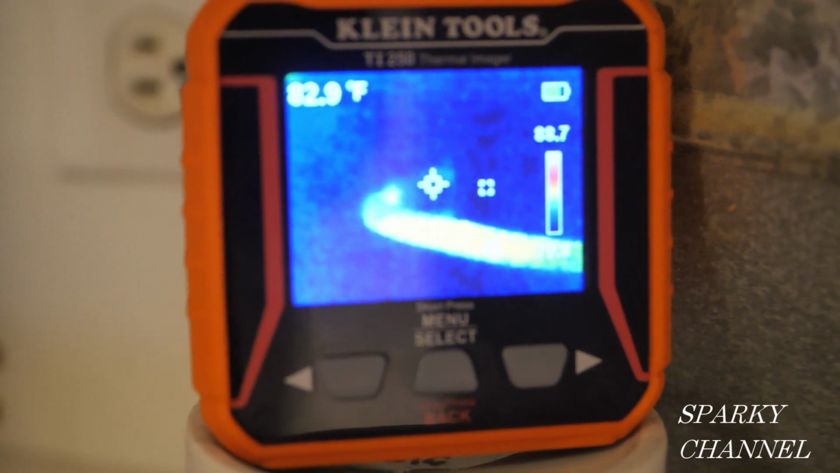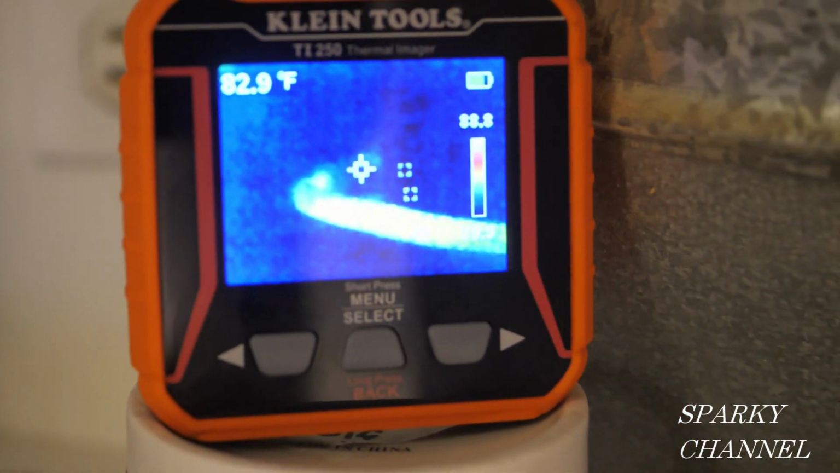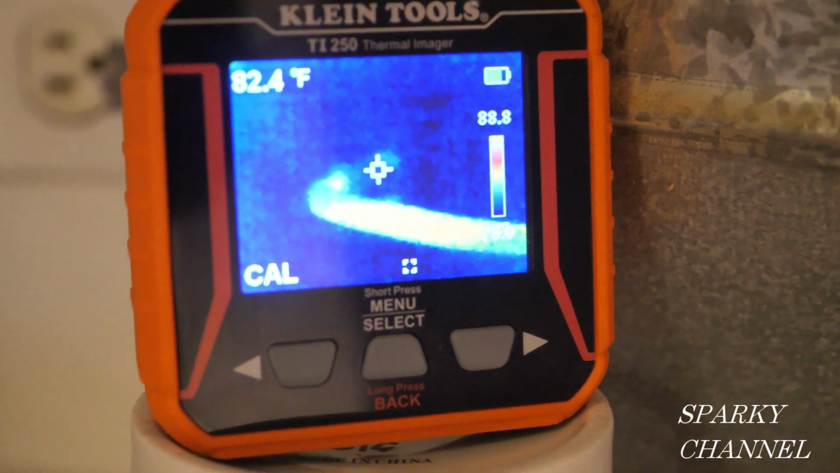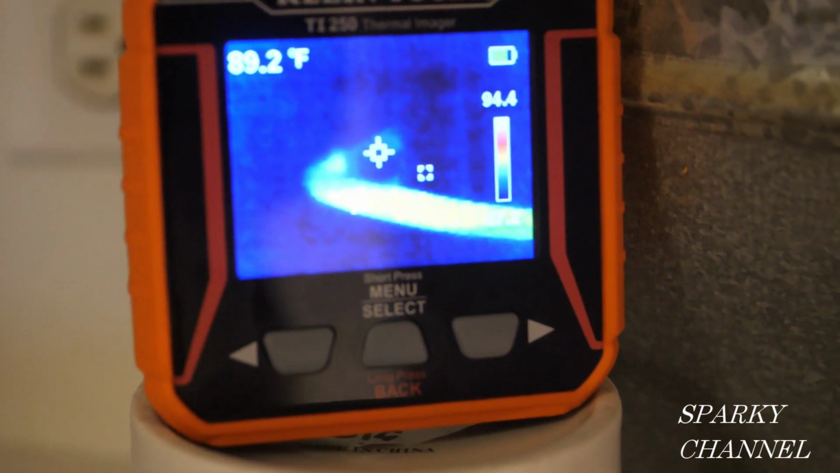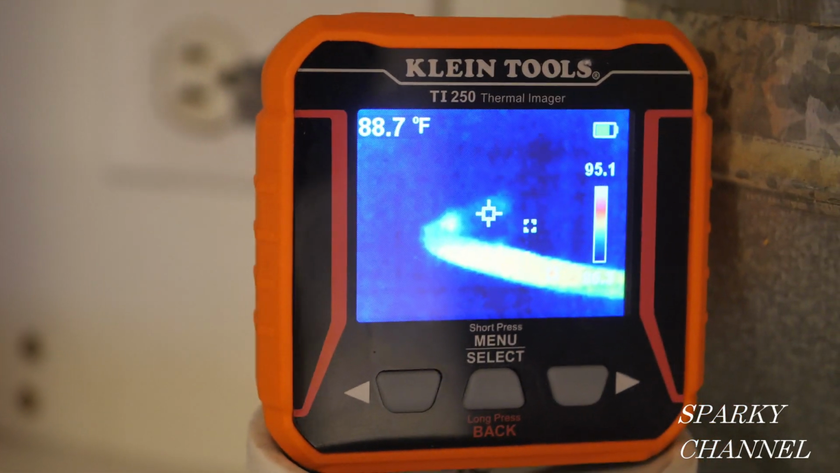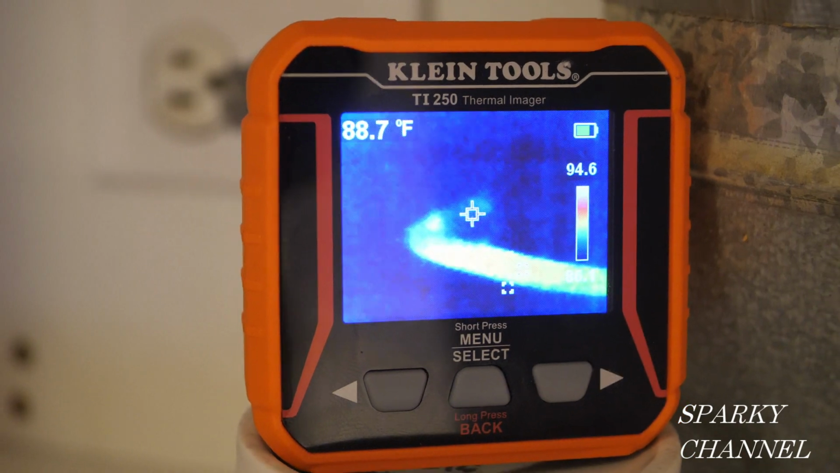Here I have the thermal imager set on the cord that goes to my microwave. The microwave just went off, and you see I've got the crosshairs right on the plug. The plug's staying good. It's 88.7, 88.8 degrees.